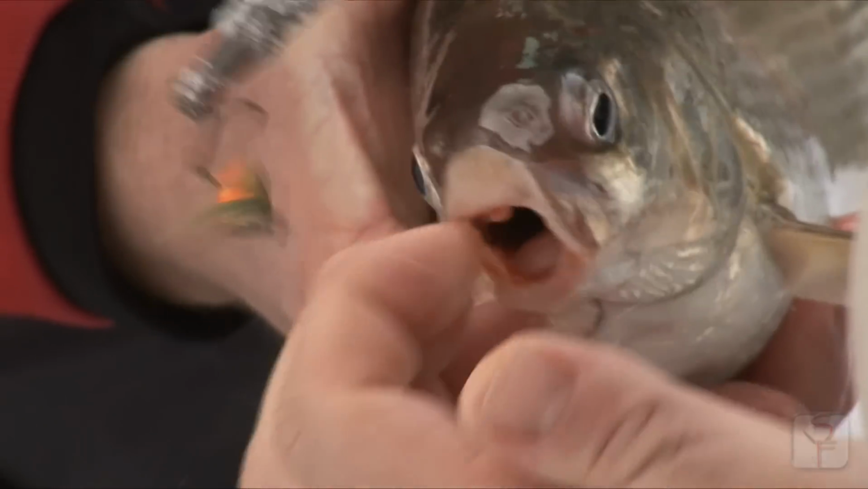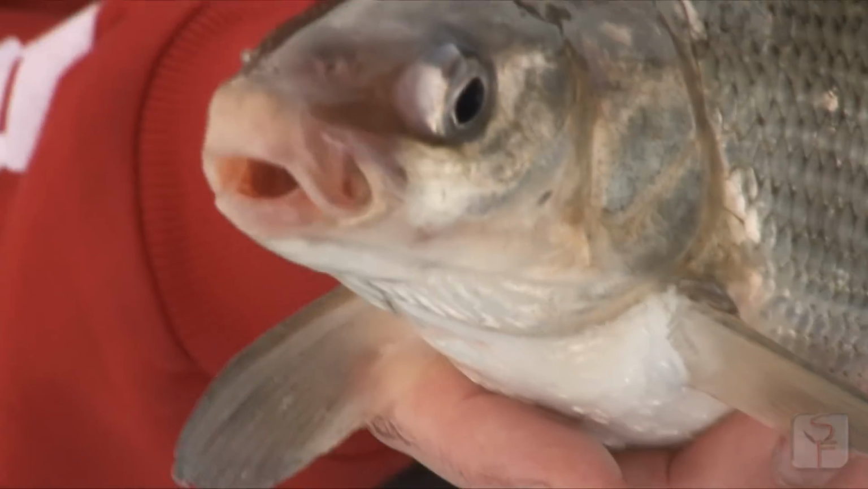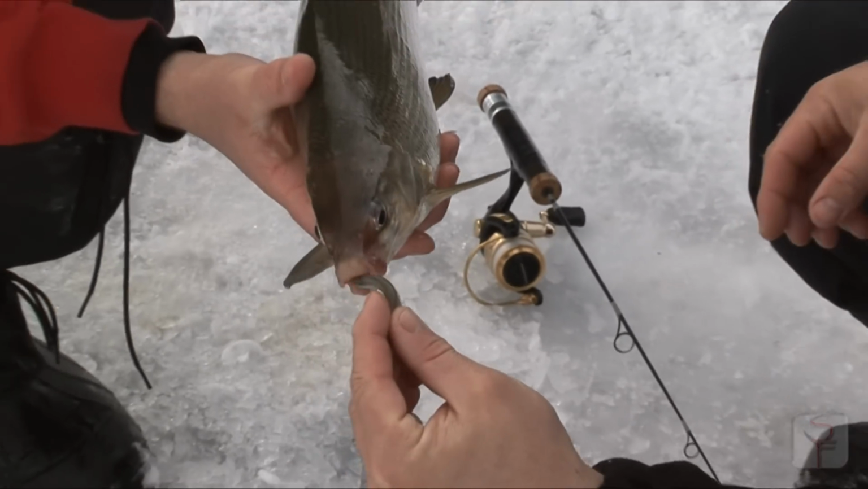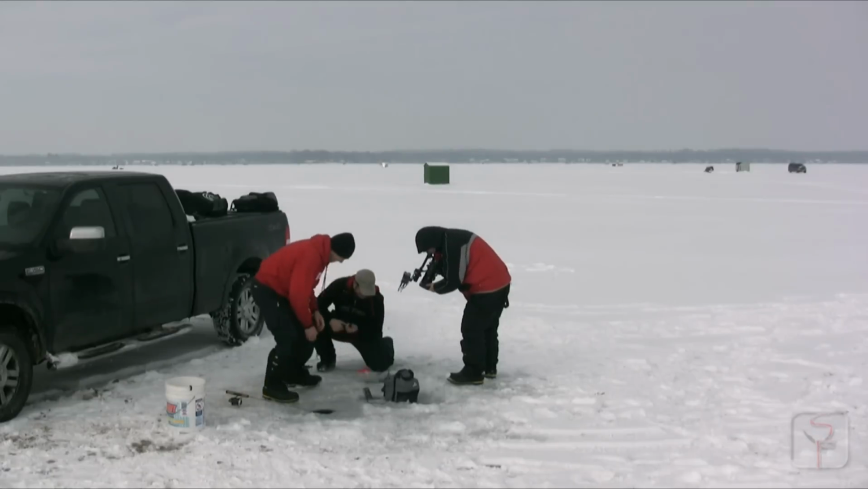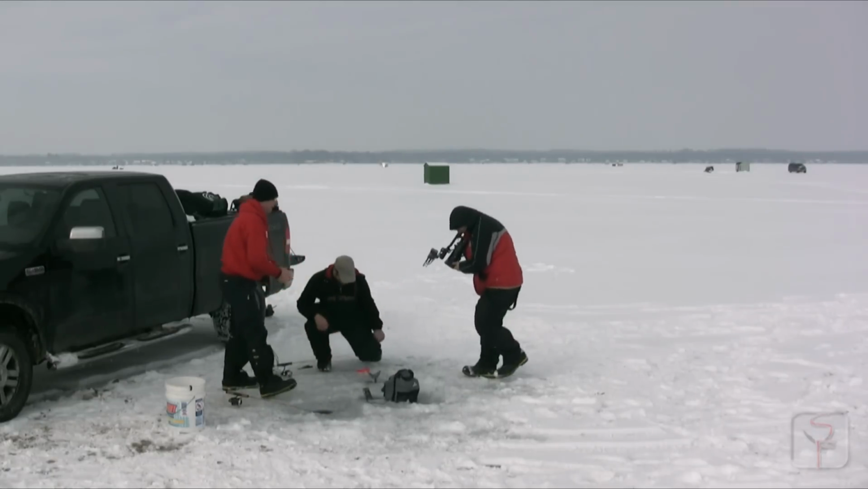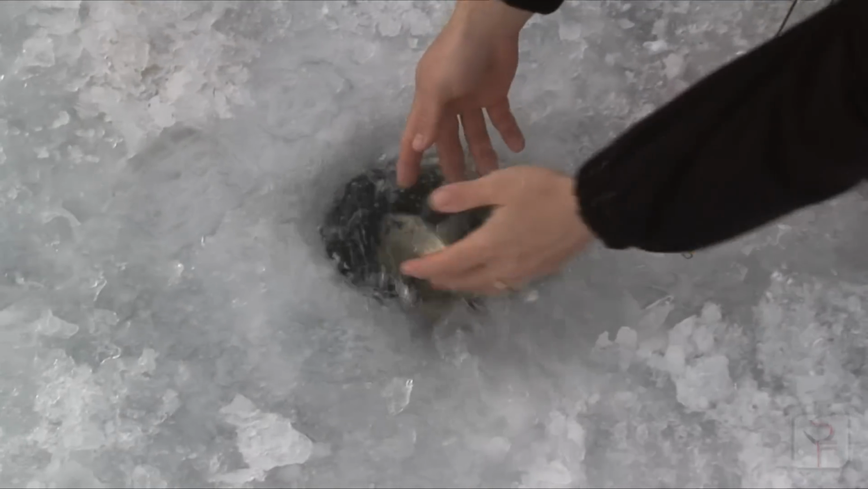Beautiful, man. Neat mouths though, eh? Yeah. Look at the mouth on that thing. Totally designed for feeding along the bottom. Absolutely. Here you go, man. We'll give him a snack for his troubles. Nice. Beautiful. Oh, he doesn't want to go. Oh, he'll go down. Yep.